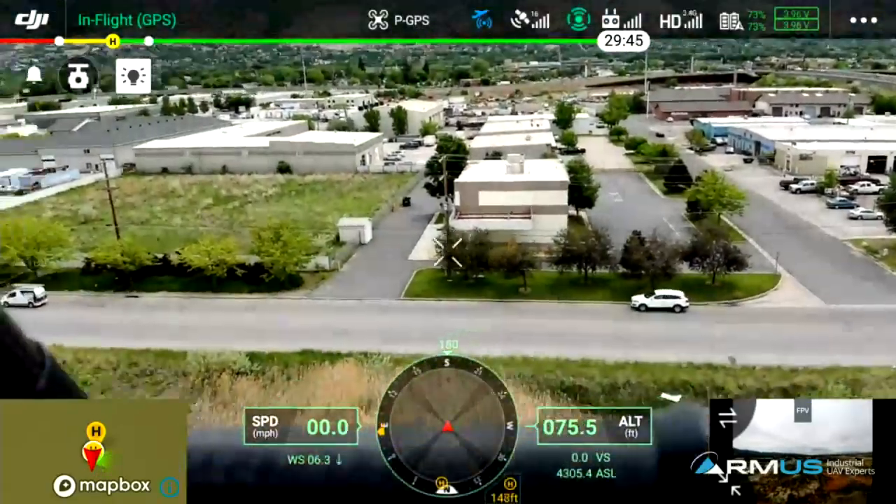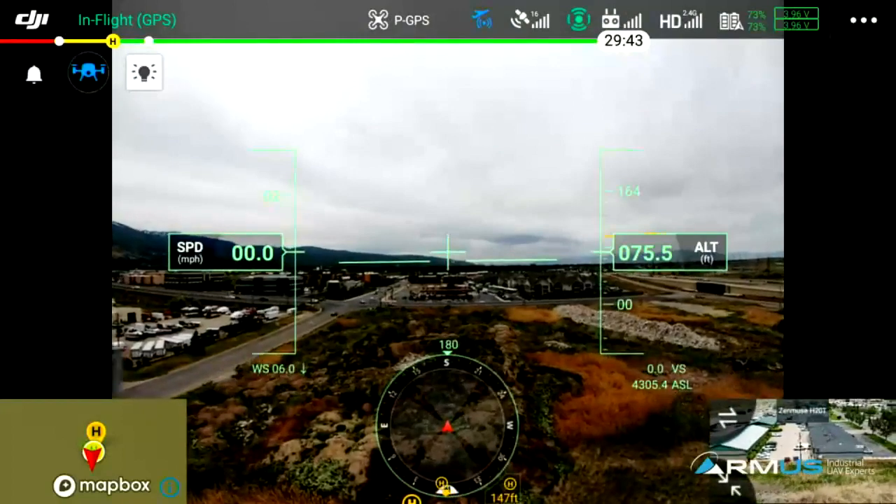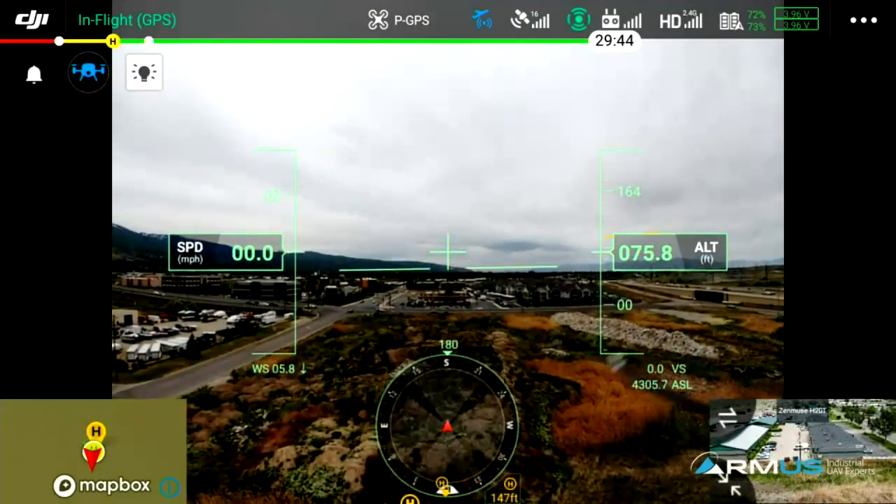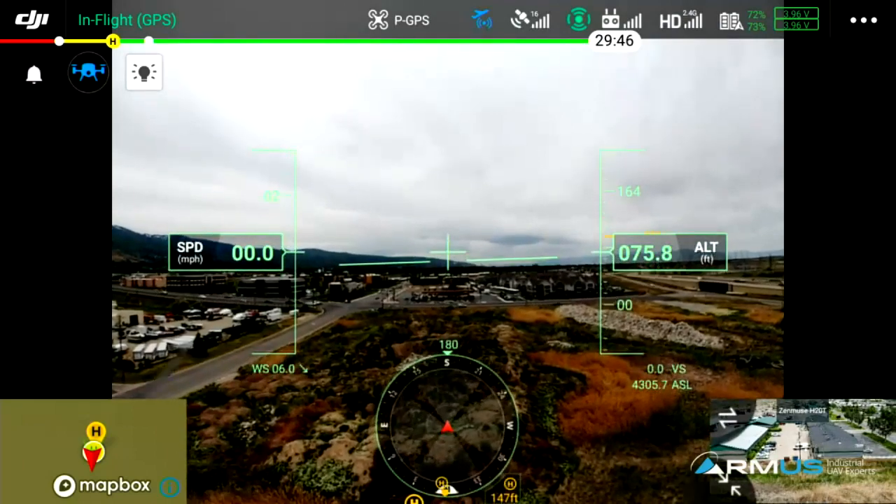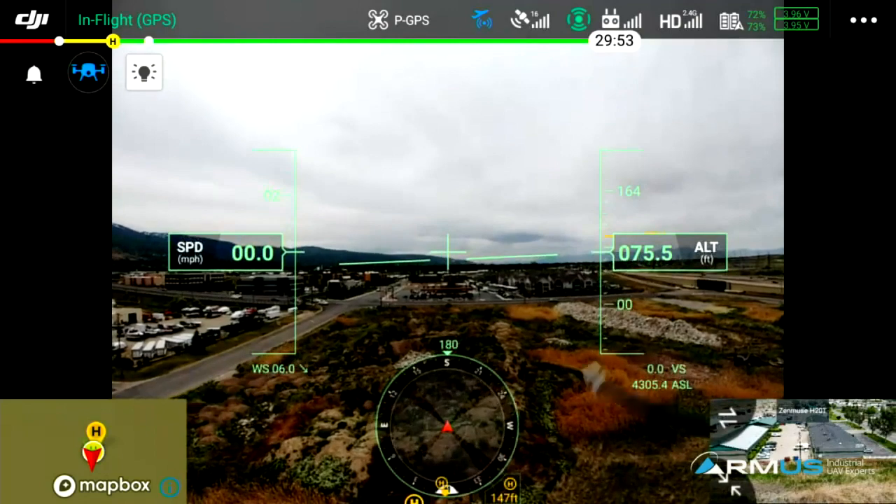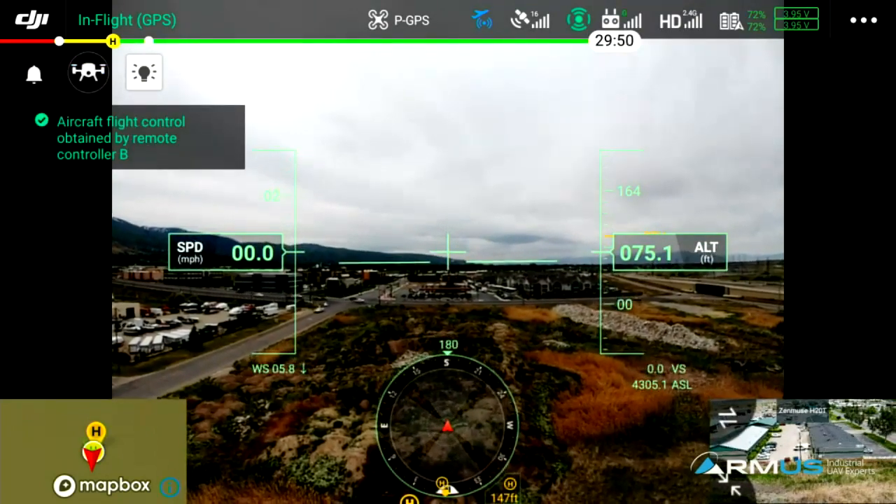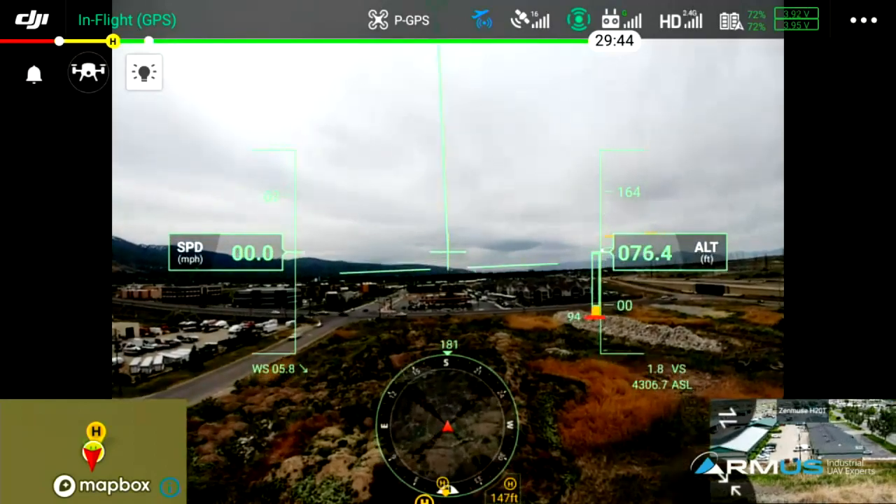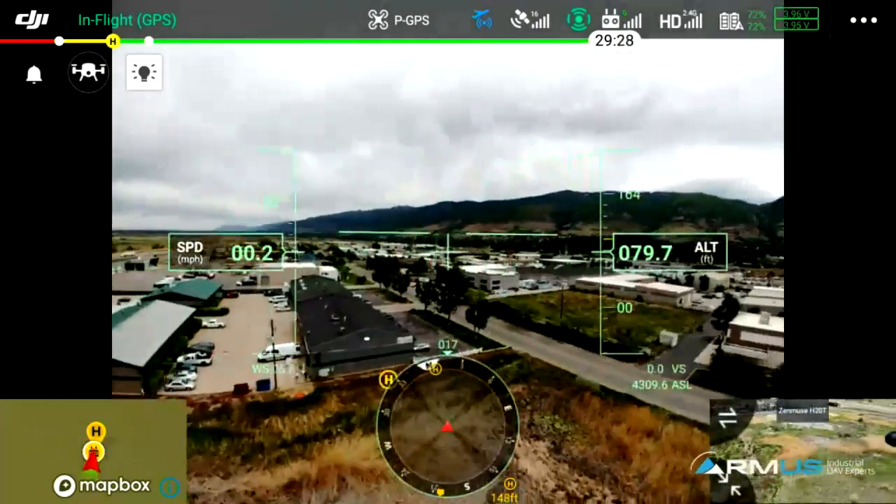Okay, so I'm going to switch back over to me. So this is what the pilot sees when the pilot's running around. If I need to change back to my FPV screen, I still have that information, and so does Jake. But because I'm now in the FPV screen, basically the primary flight display, Jake's going to go into his primary flight display on his second remote, hit the button. Obtained aircraft flight control. Aircraft has been reacquired by Jake.